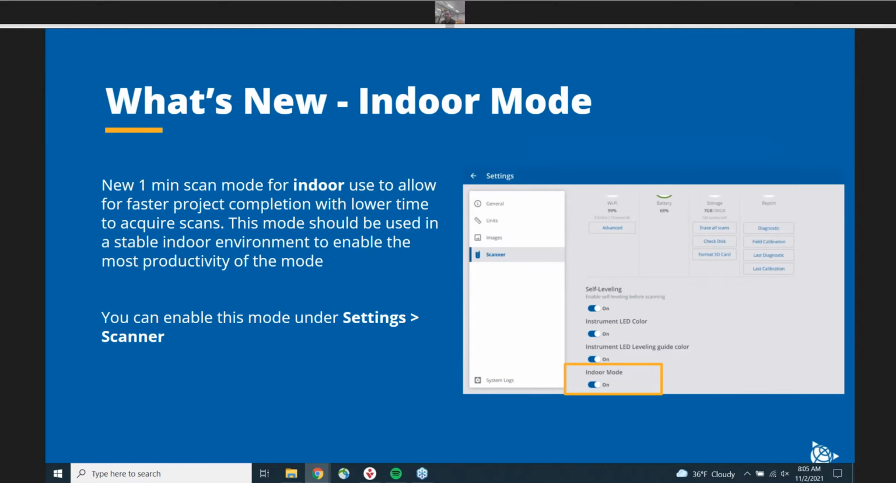So what is the 1 minute mode? This is really a productivity mode that we came out with to benefit indoor stable environments where you just need to go through and get your scans quickly. This really is a very quick mode for indoors, to acquire those scans at a faster pace so that you can get in and get out and get to a new project quicker.